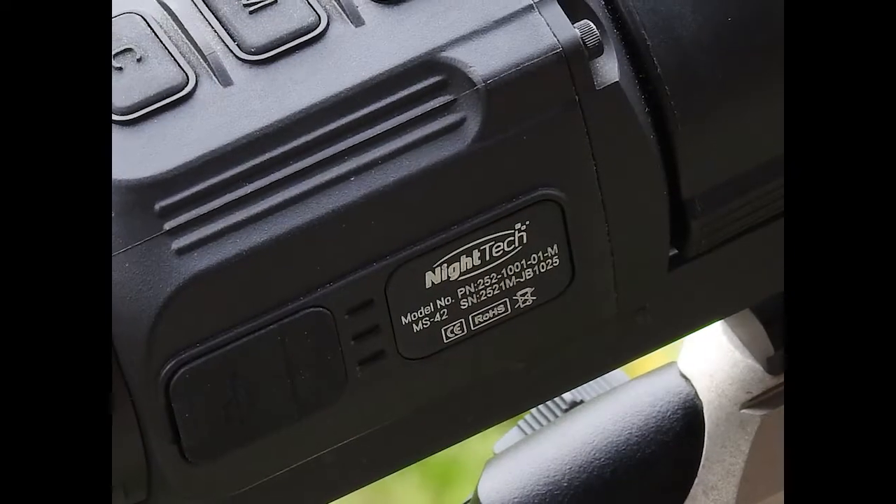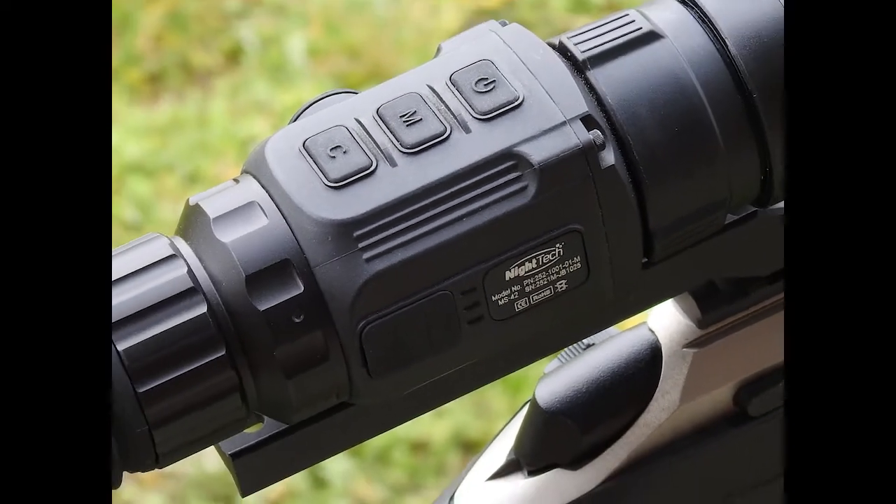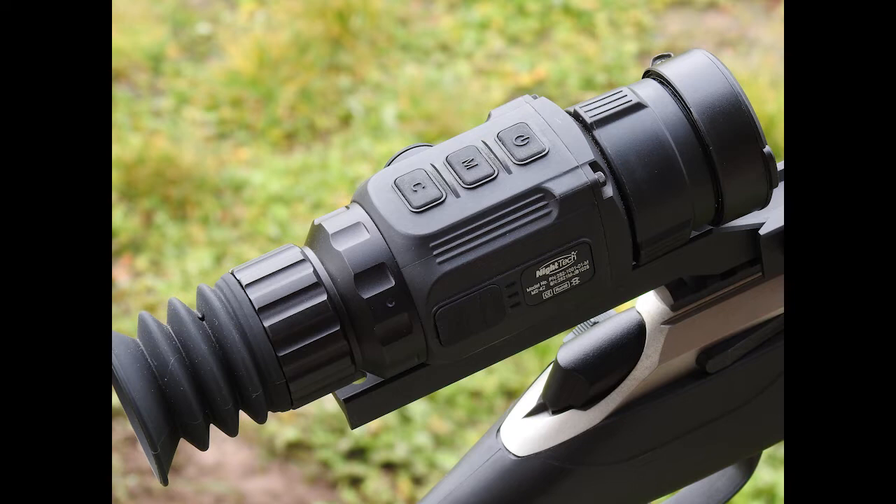Hi everyone, and welcome to this quick review of the Nitec MS-42. I'm just going to go over a few of the features of this scope and give you my thoughts and show you the scope in action.